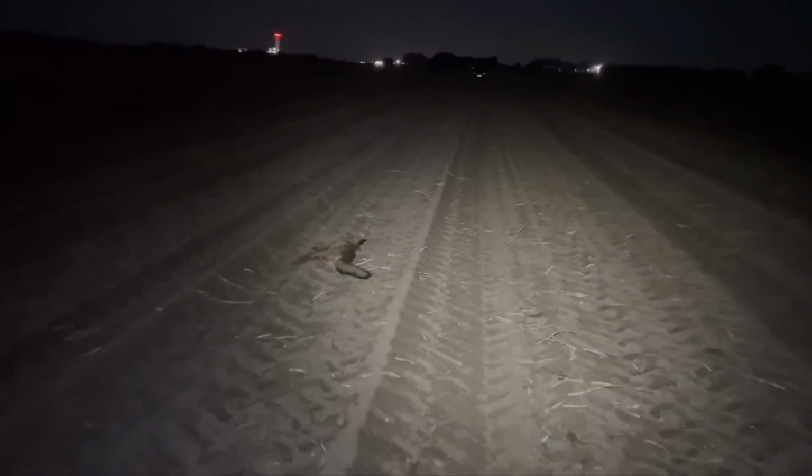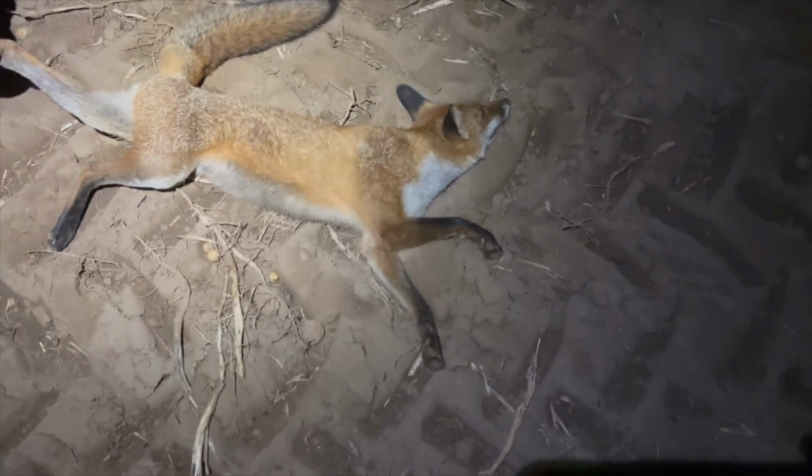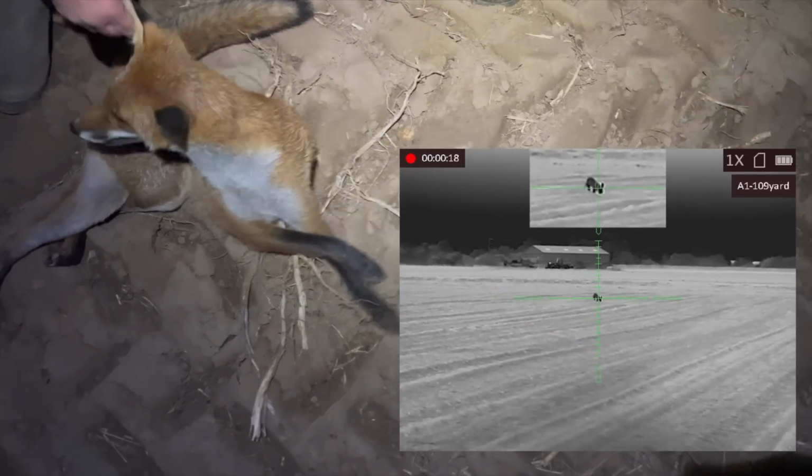Oh, good God. Oh, well, that is a vixen, albeit a bit of a mess, that one. I said vixen because it didn't seem very big. It's a dog with a dodgy leg, I reckon. In fact, it's definitely a dog. I can see his neck. Dog. And one of his legs is... Can't see which one. You'll see on the footage him holding it up.